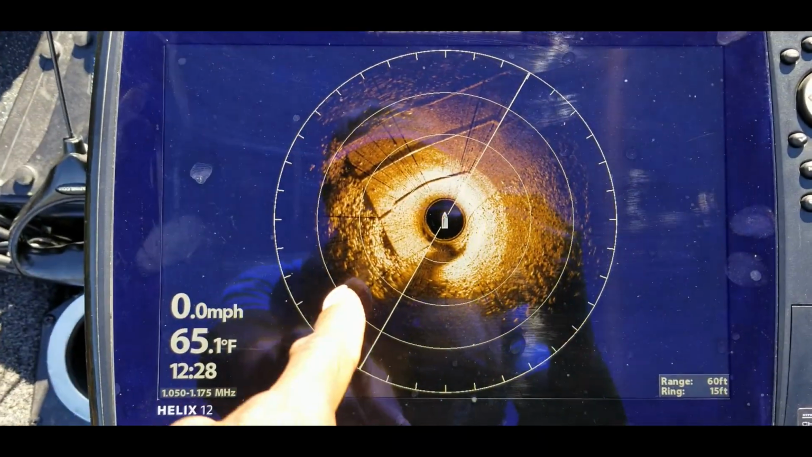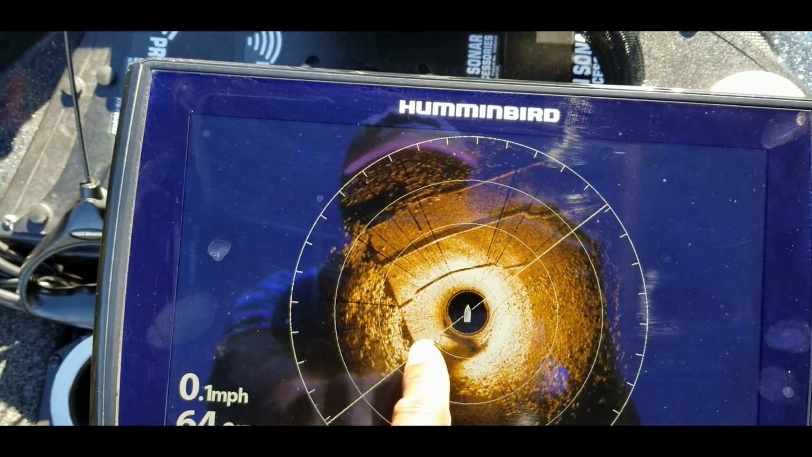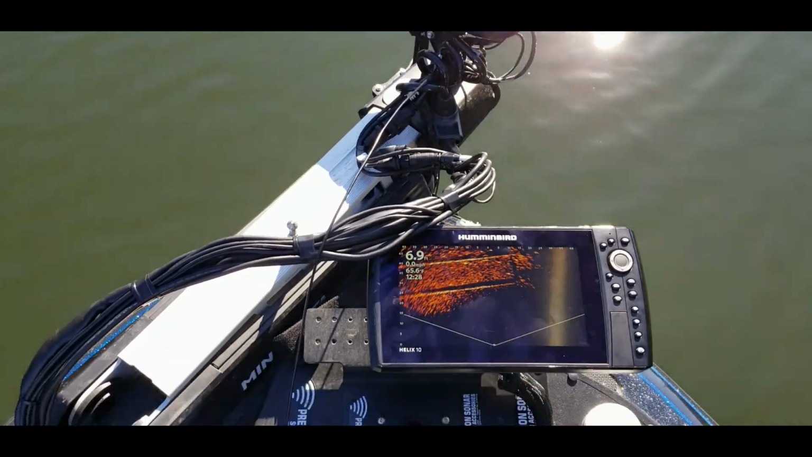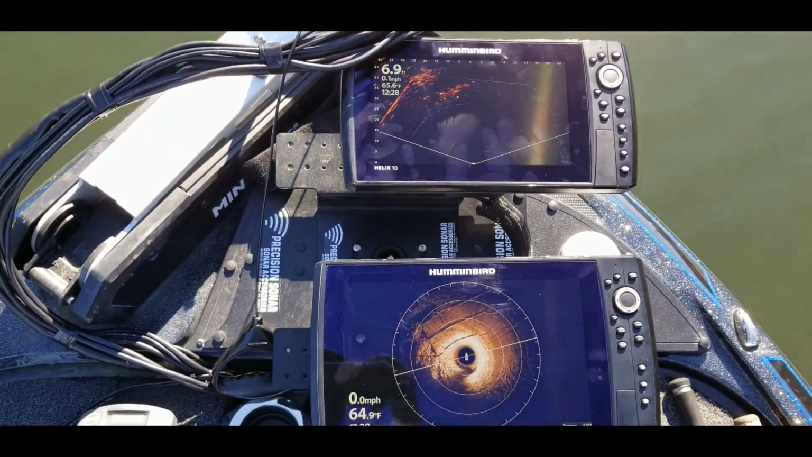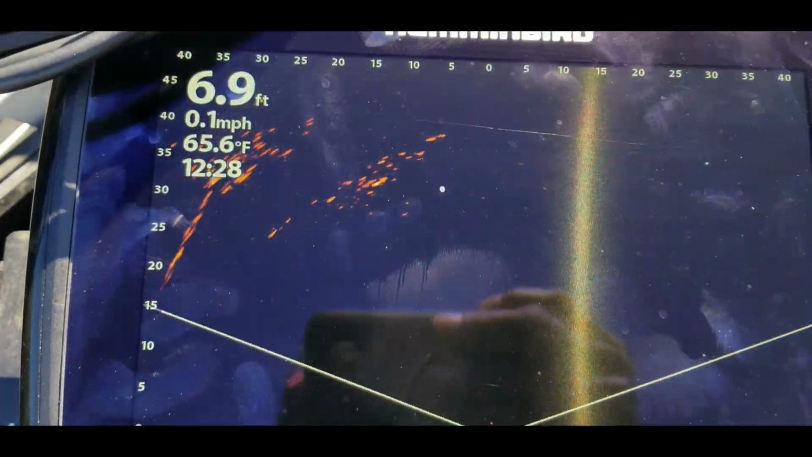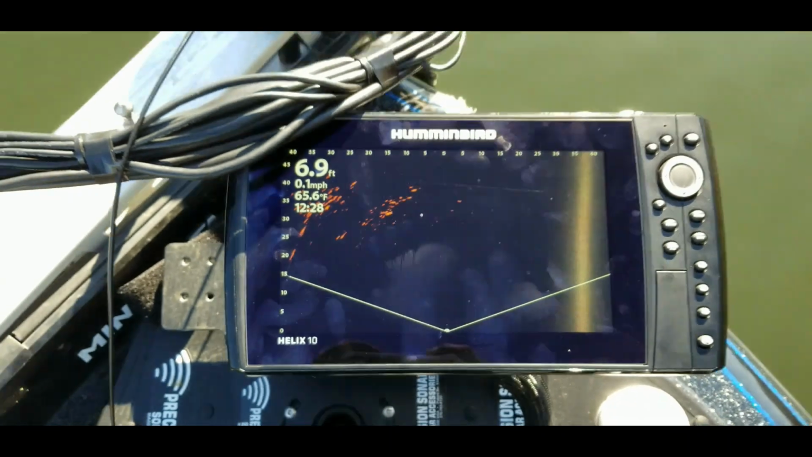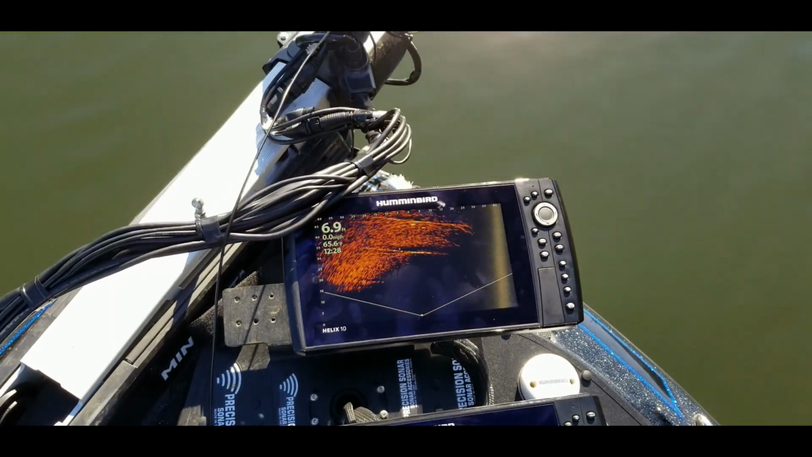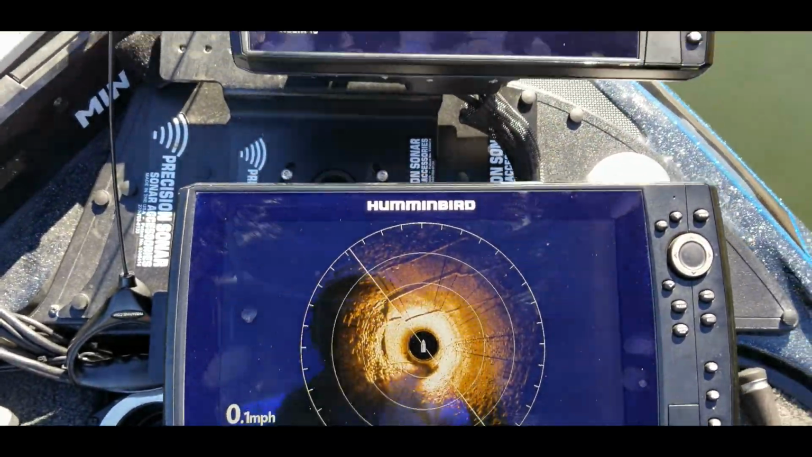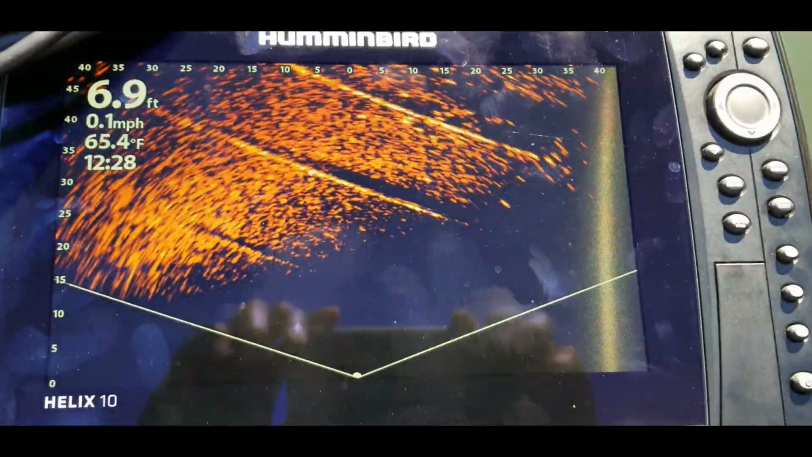So this right here is off to the left of the boat, and basically once this updates, you can just turn your trolling motor head to that exact same location and it will show you on your screen what you're looking at on there. And so the settings that I currently set up basically show this area up here very well. So what I would need to do is go back into the settings, and let me just show you how I do that.